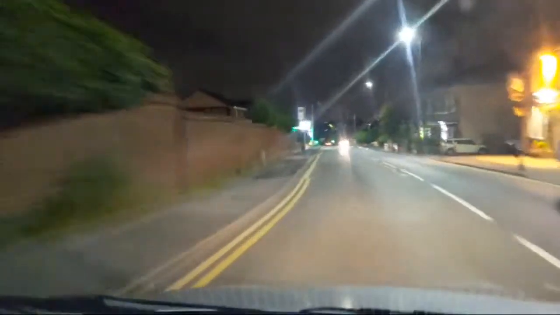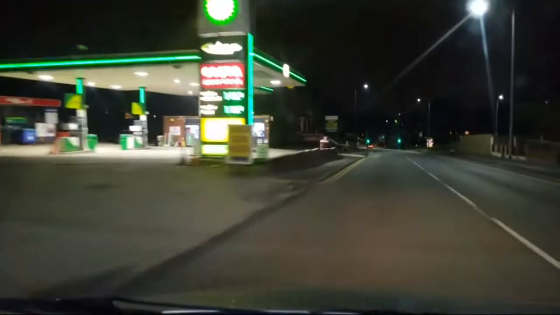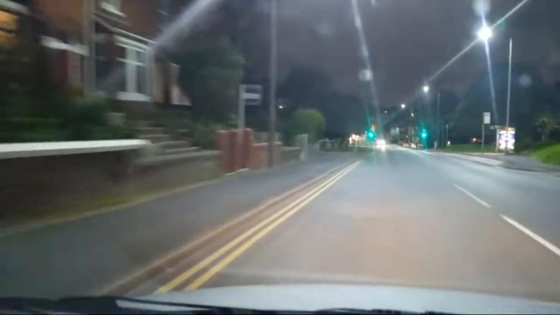And then another hill. Accelerator, see what's going on. Car indicating right then stopped, so I assume they've just pulled out of this junction here on the right after the fence. A car that was coming up behind me is still quite a way away. It's just coming up to the garage now. So we come around.